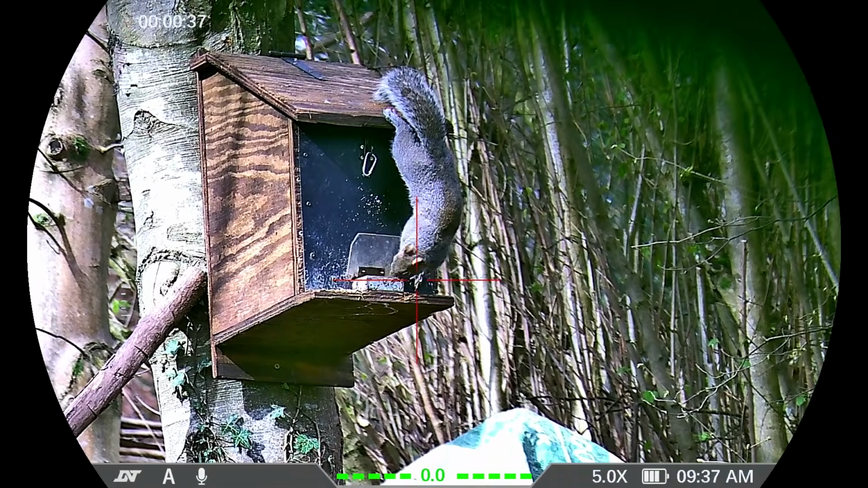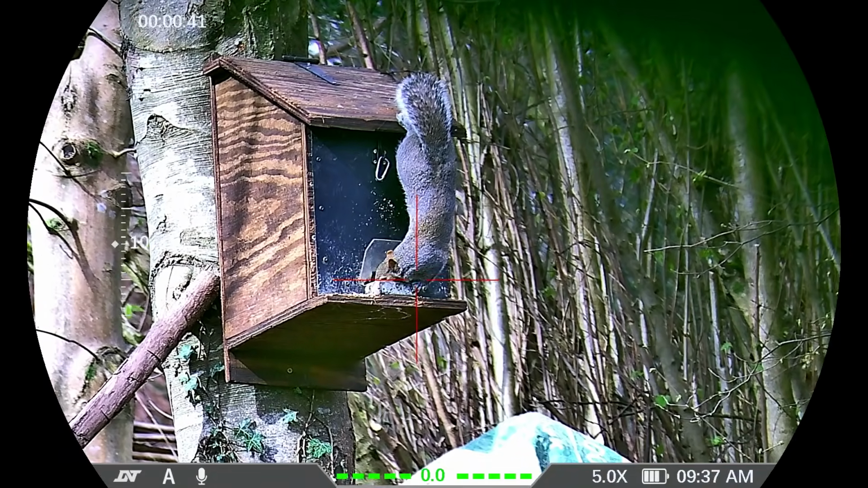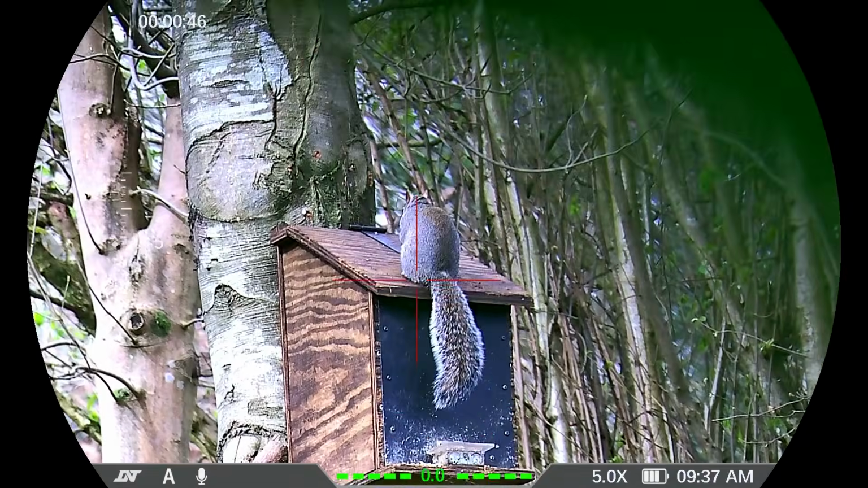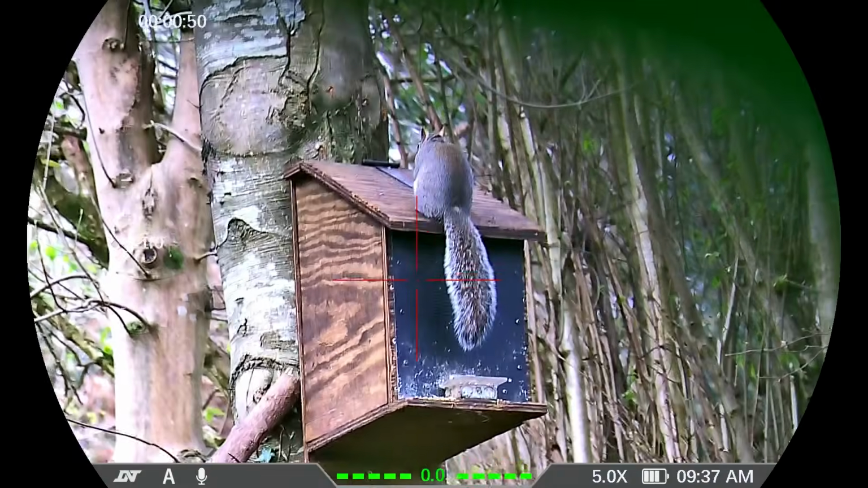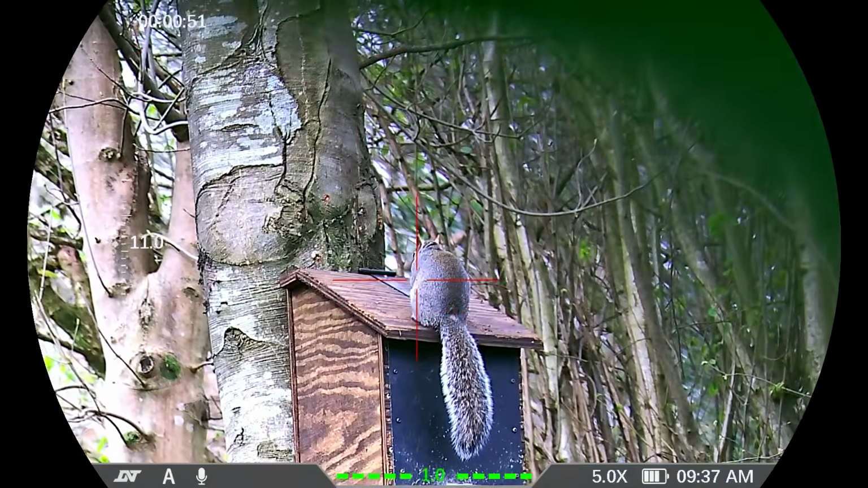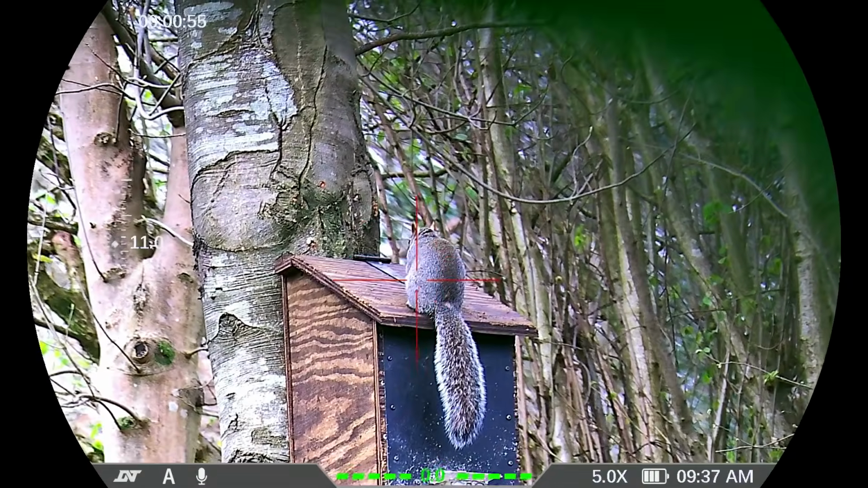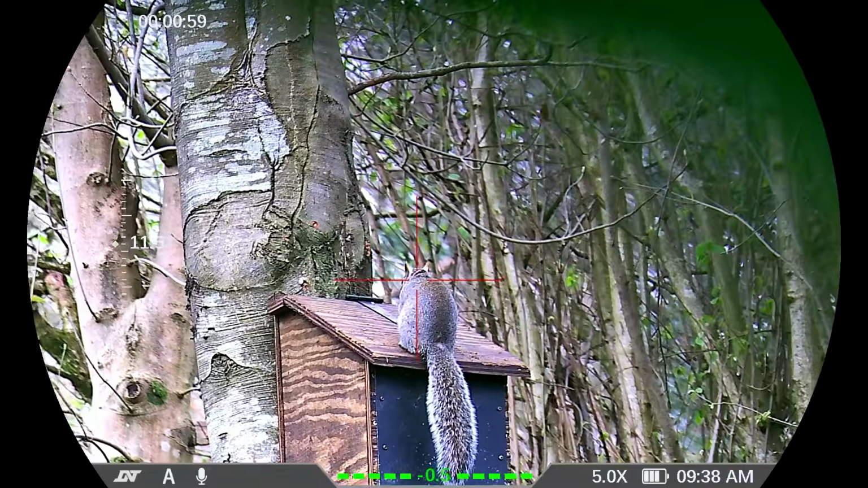Come on. Well done, mate, well done. Has he got something? Oh. Now, I'm only shooting this 12-foot pound. If I had my FAC, I would hit him in the back there. Not in the back, but the back of the head. I'm very tempted now.